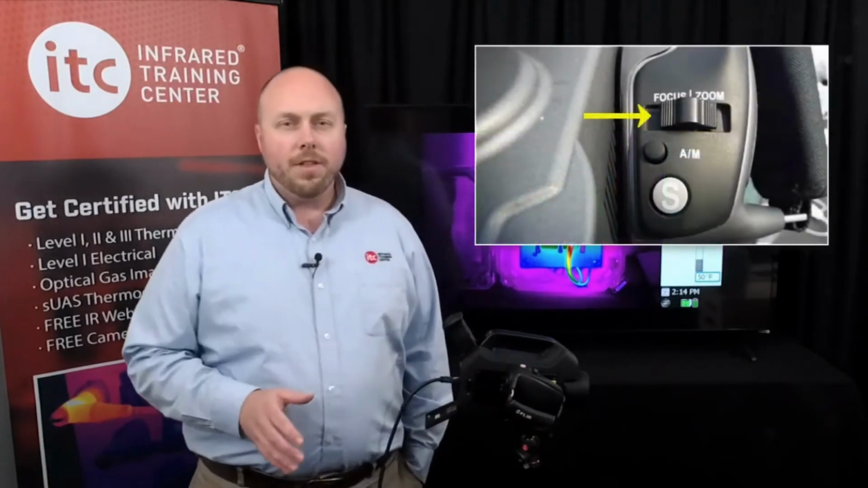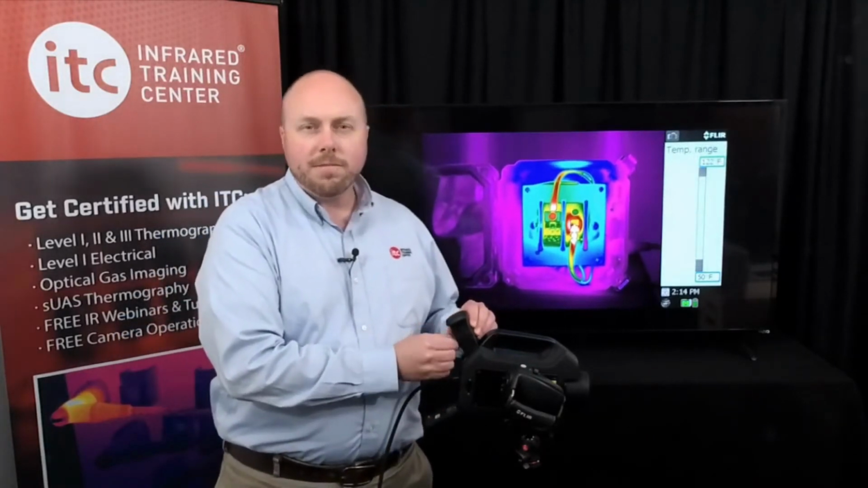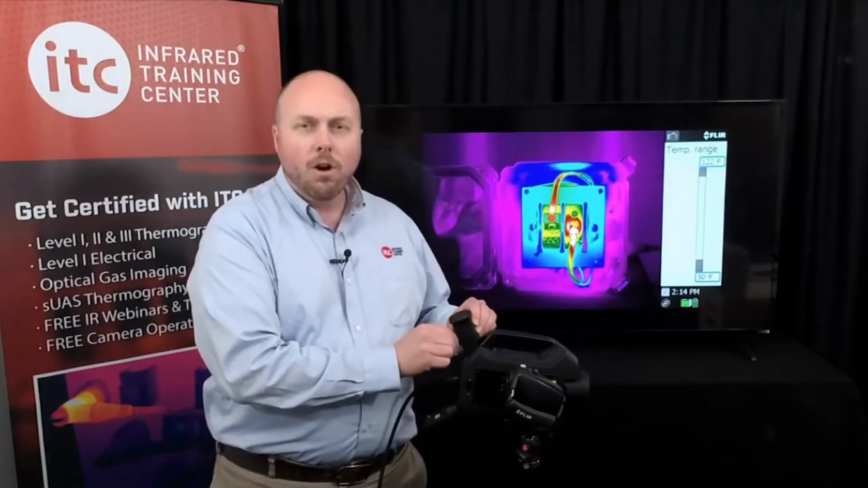And it's important to note that using the viewfinder, you should adjust the diopter as well. This is the small focus control which you see here, which adjusts the clarity of the screen on the inside.